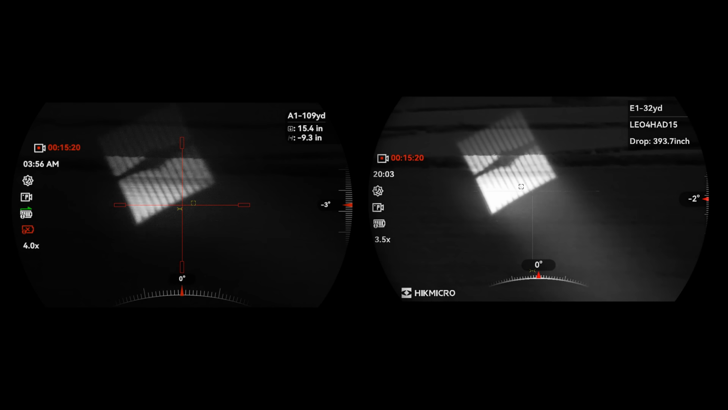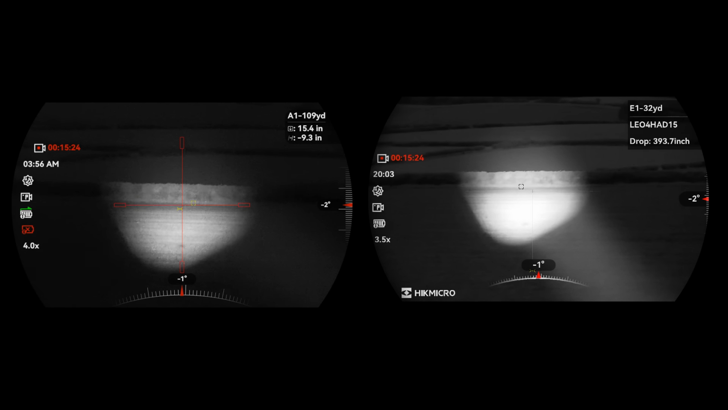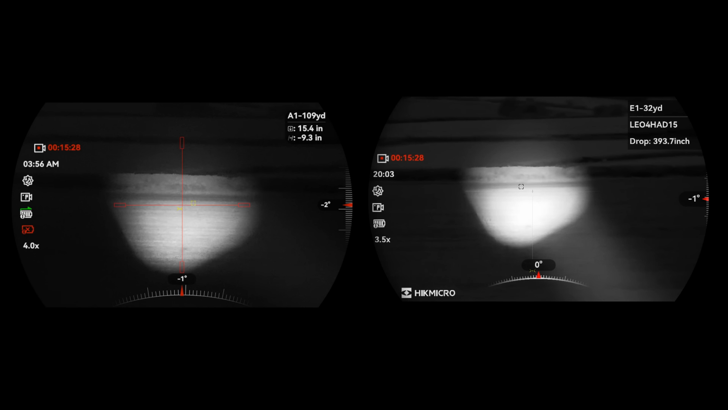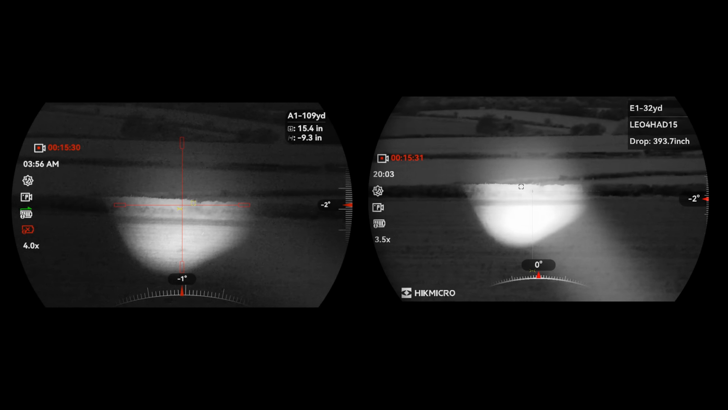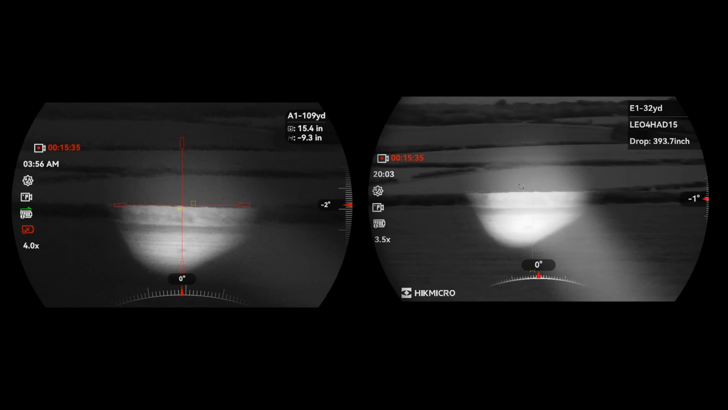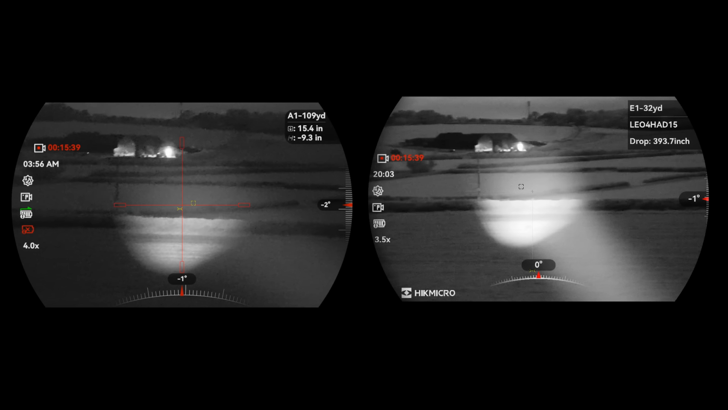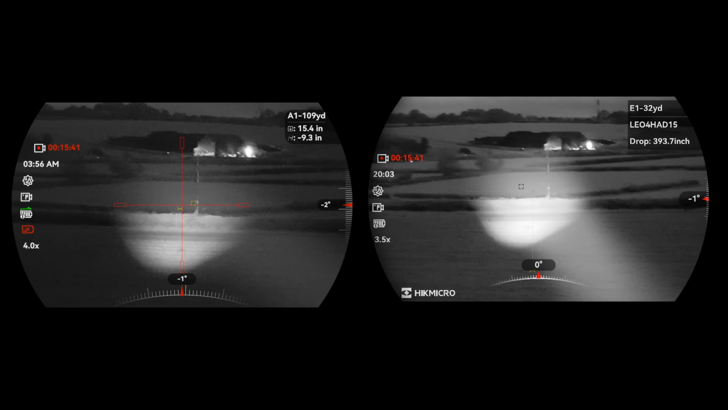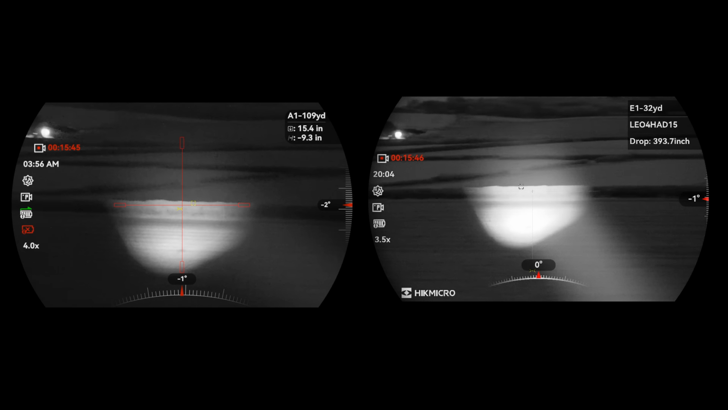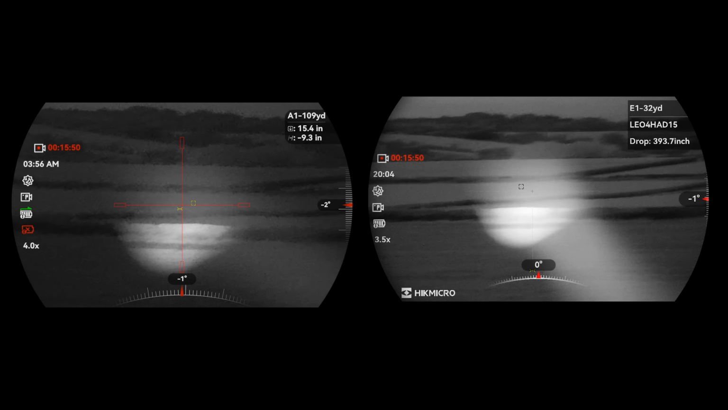Okay, this is my infrared. You'll have to excuse me, this is quite an old model I made about 10-12 years ago. So this is an 850 IR. It's what was called a Sun Ranger. It's got a Yukon x3 head mounted on a Chinese torch.